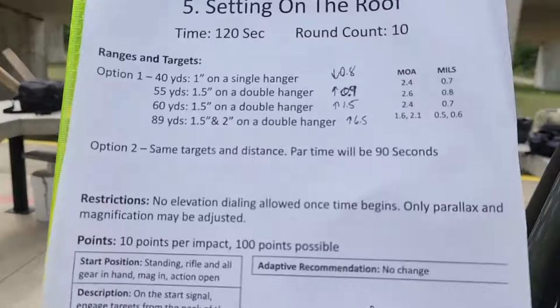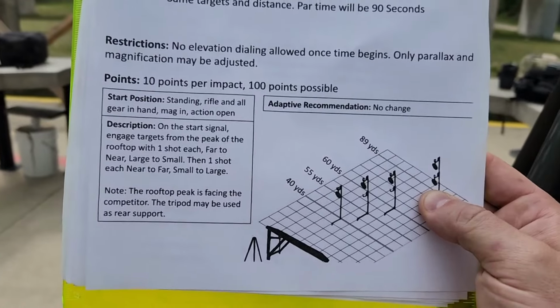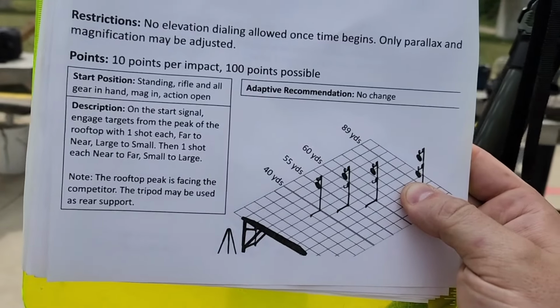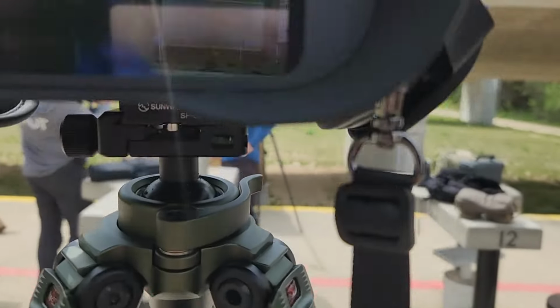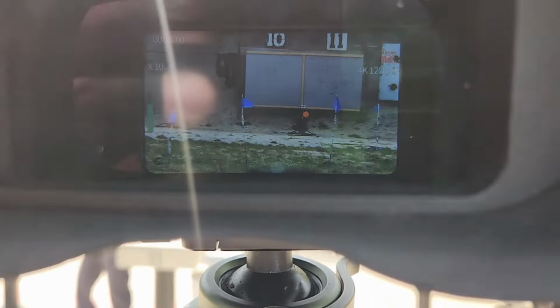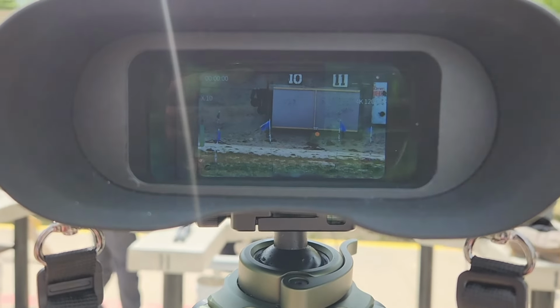All right, Eric's up. Here's the course of fire. Starting from the left, we got 40 yards, 55 yards, 60 yards, and then 89 yards. I lost track of what I was doing. And I think we can use this to track those. So I'll record on the unit here, and we'll let you check that out.